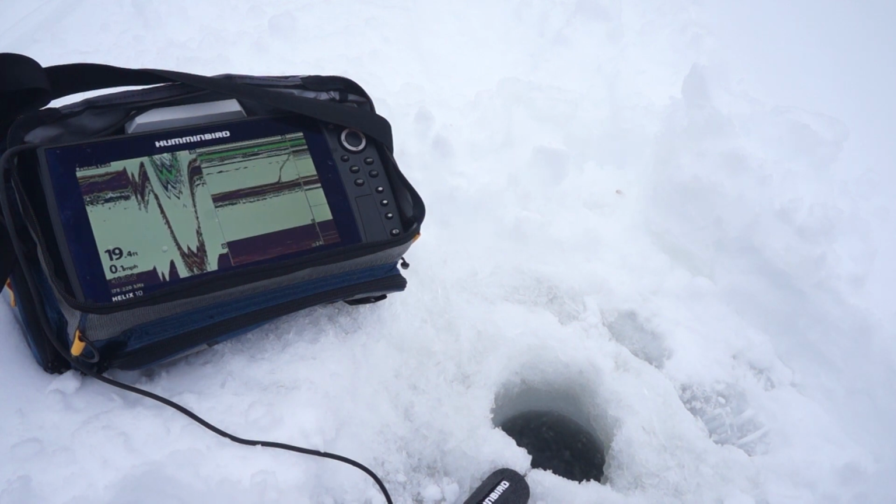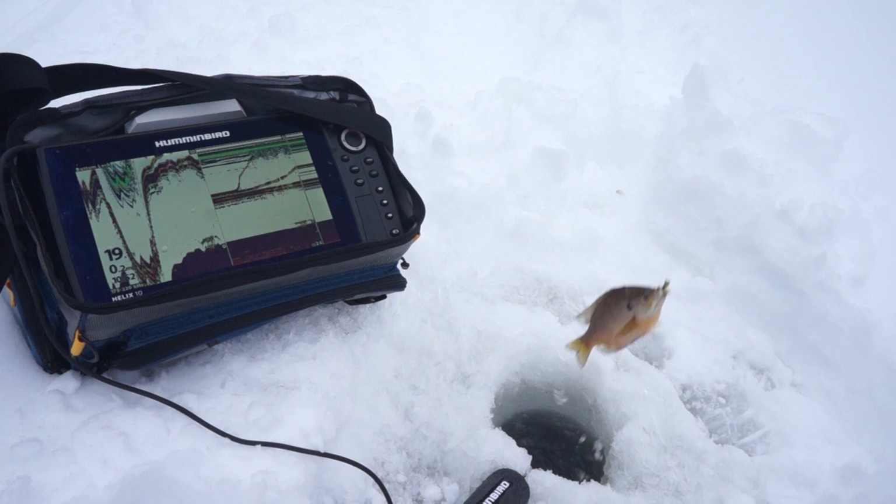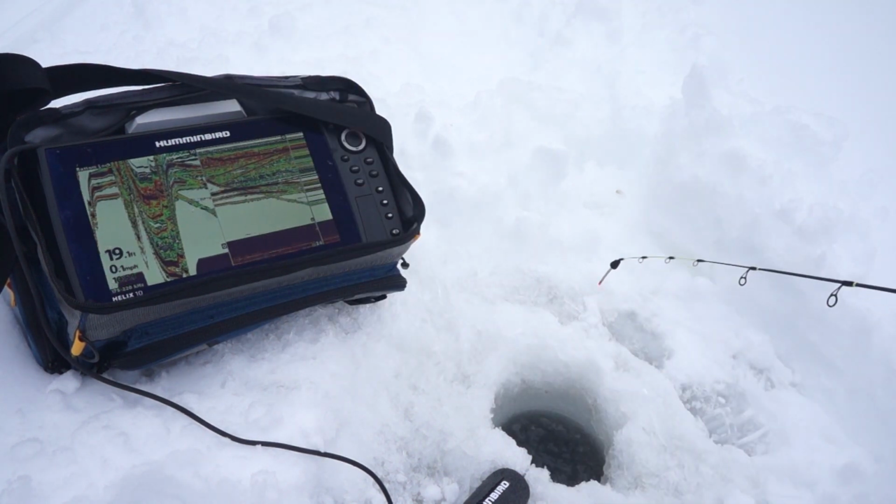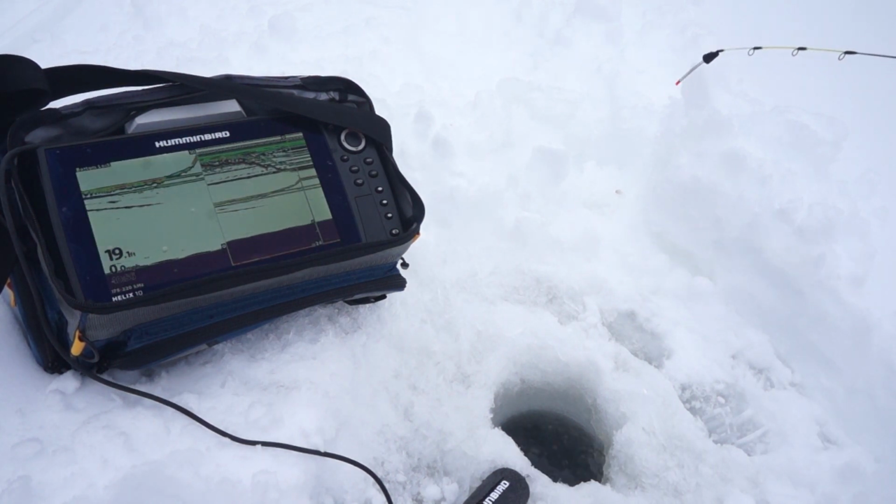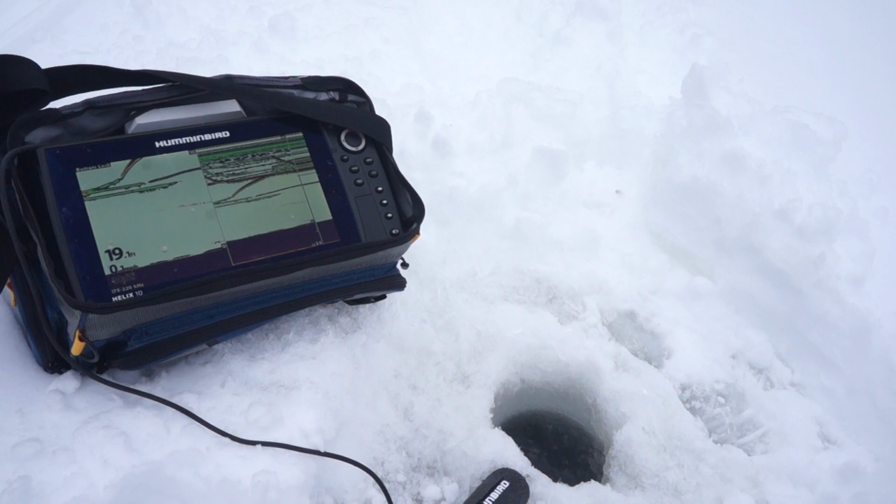Finally, got one. Whatever it is. Yeah, it's a little bluegill. There's my fish going down in the bottom. Isn't that crazy? Screaming. Oh my goodness gracious.